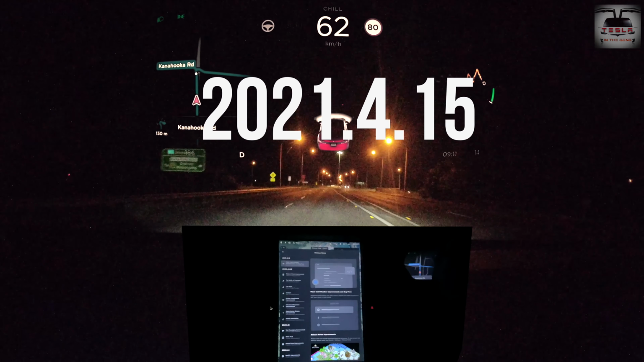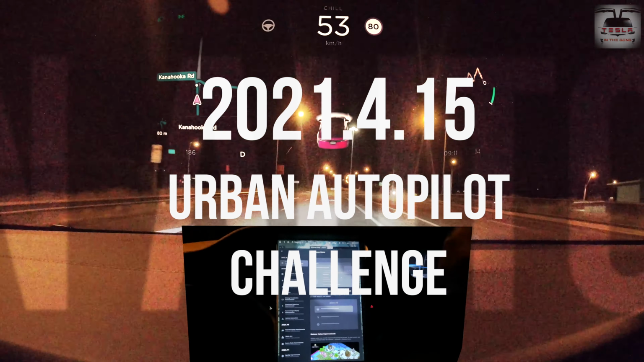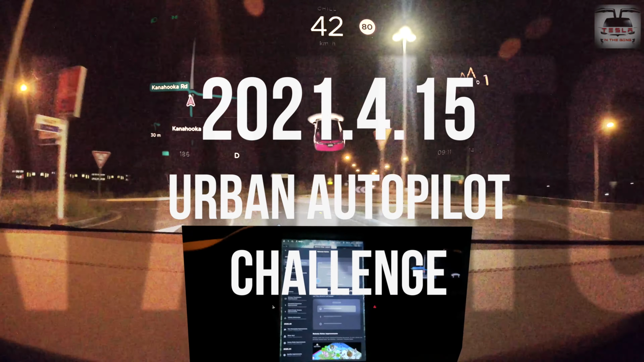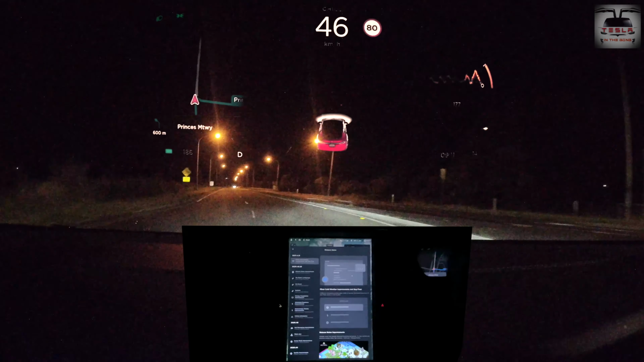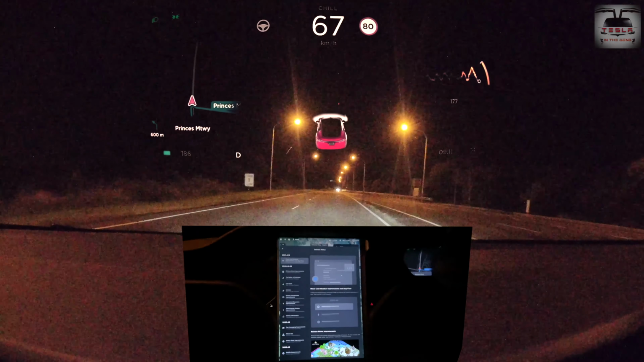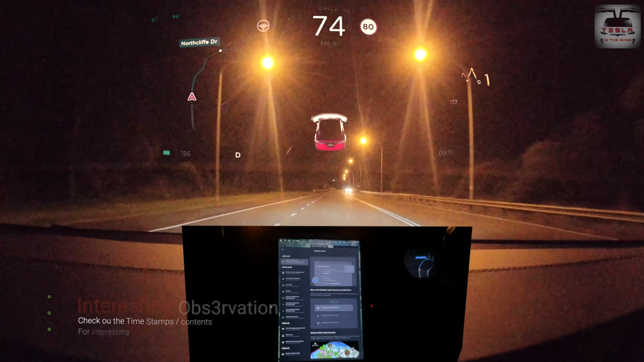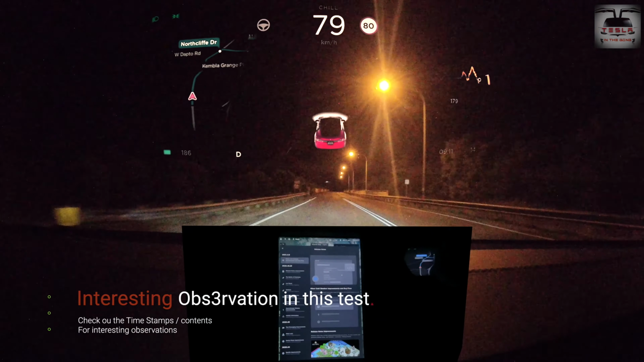This is 2021.4.15. The release notes say minor cold weather improvements and bug fixes. Now, even with these bug fixes, it is an important thing because our cars become ever so slightly better with these bug fixes coming around. And this lack of new features is not going to deter us, to be honest, because we are going to do an Urban Autopilot challenge with 2021.4.15.